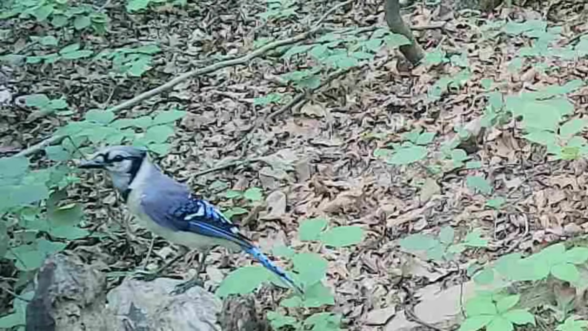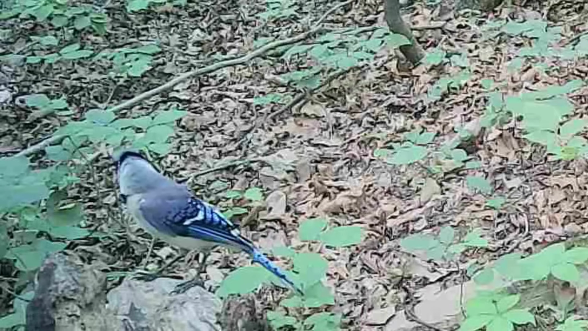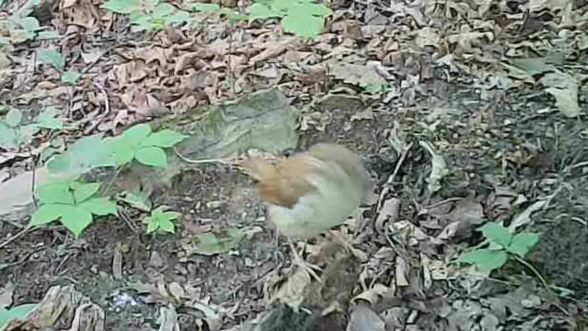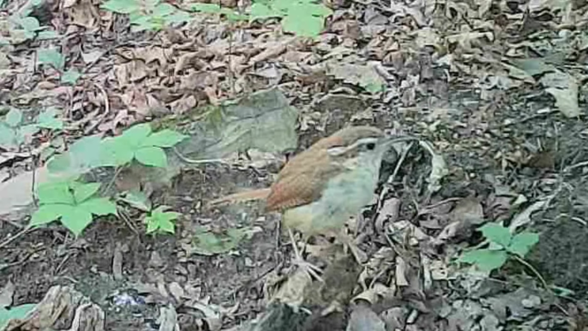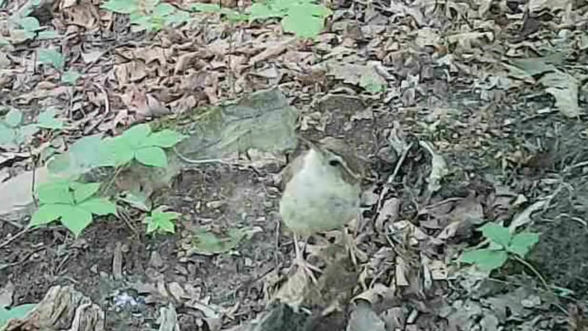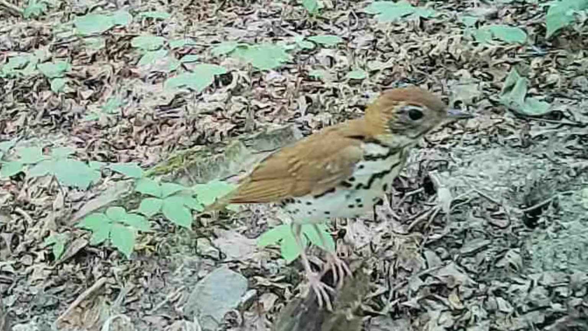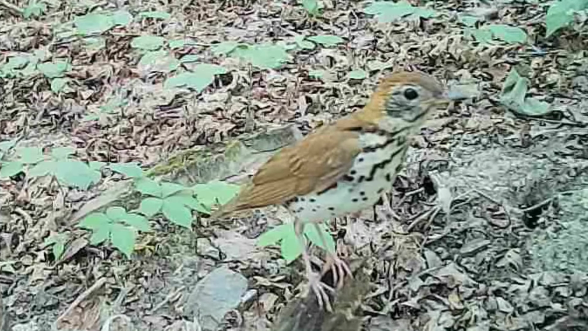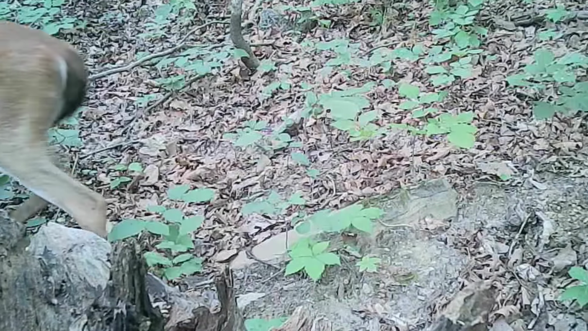And the little blue jay down here at the stump seems like it's just normal stop for him. And the little wren, he loves this little stump. He's always down here, seems like, enjoying his morning. And the little wood thrush stops by. Beautiful little songbirds. And a deer passing through in the background.